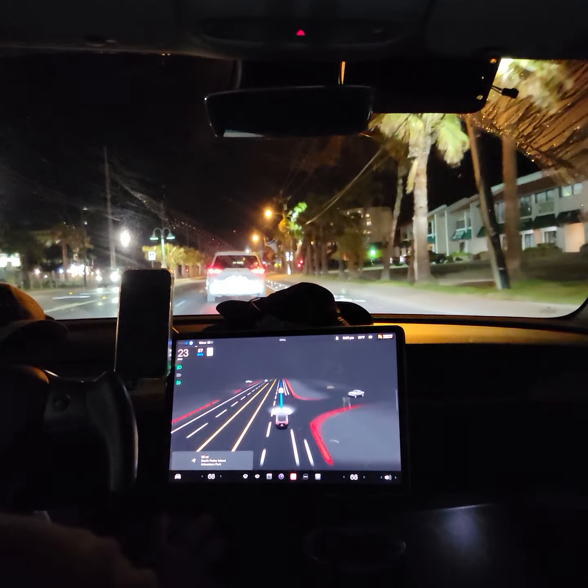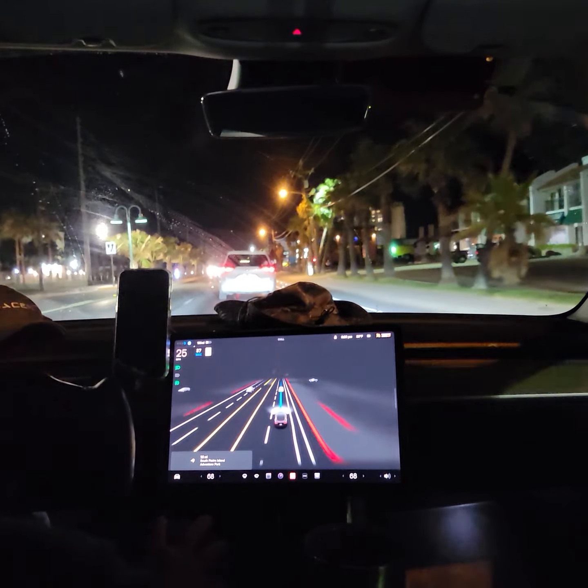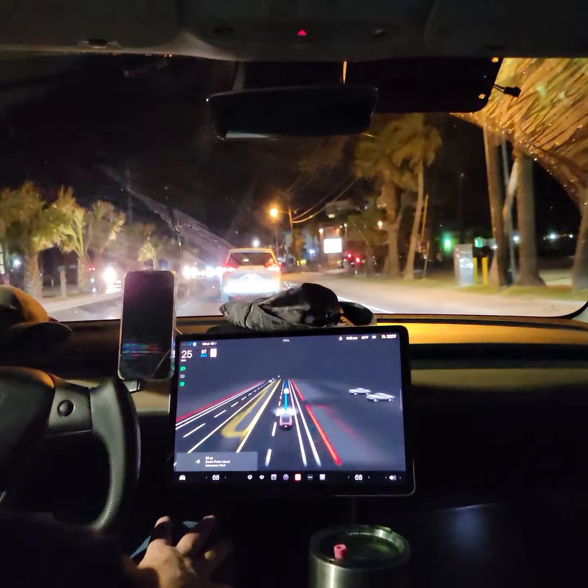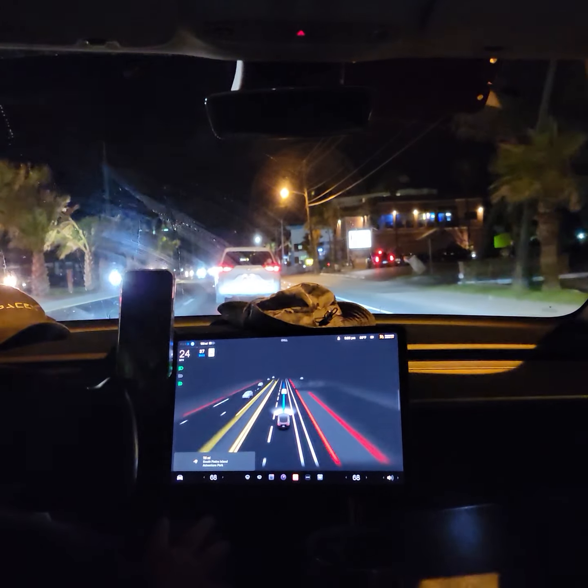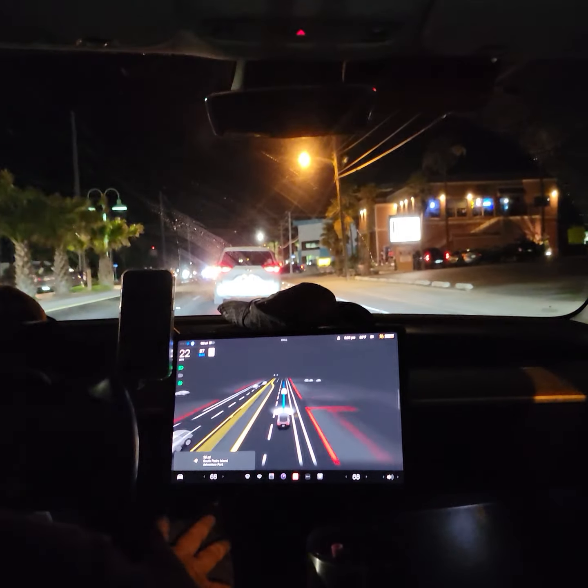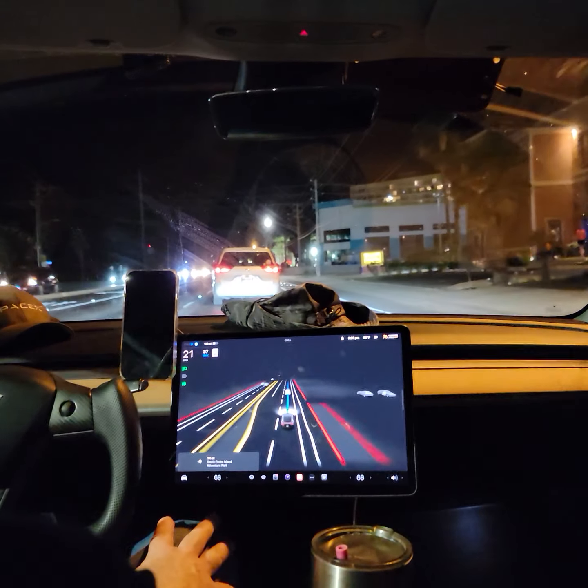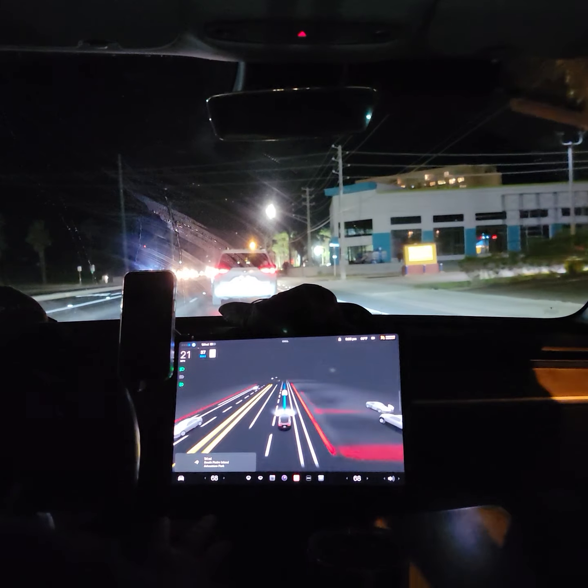It is clear, so it could pass these people. But I am not in a rush, so I'm letting the car make its own decisions right now.